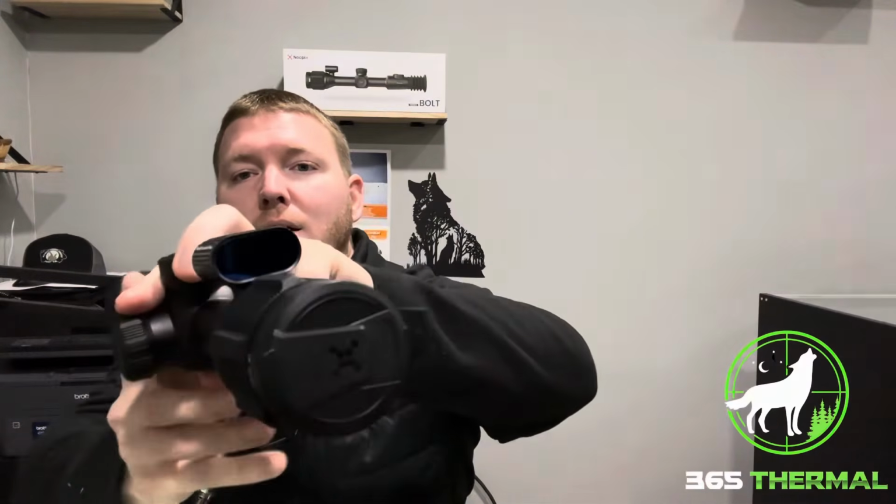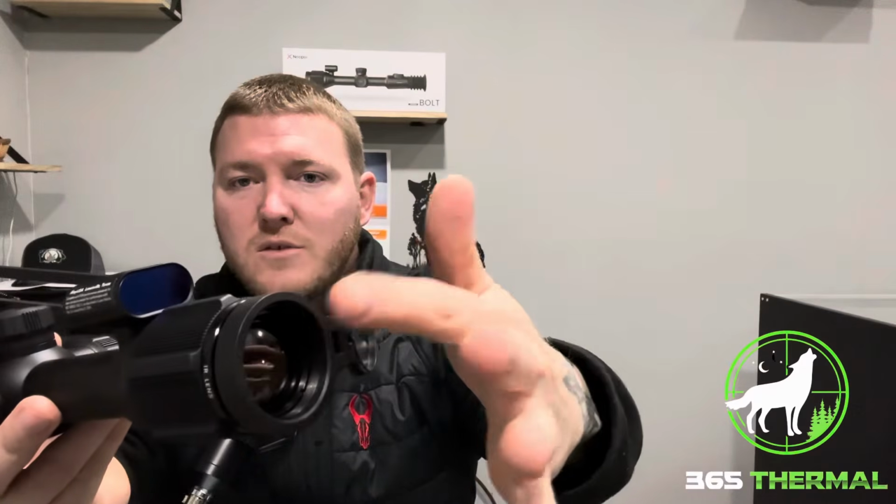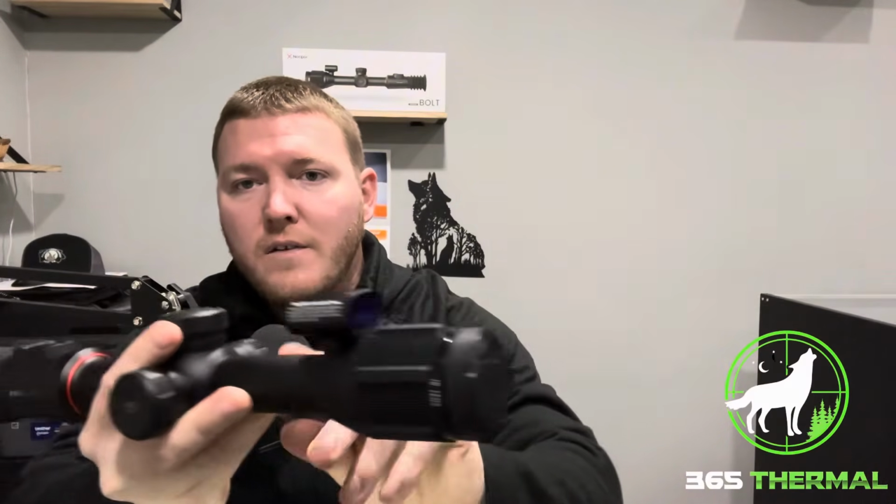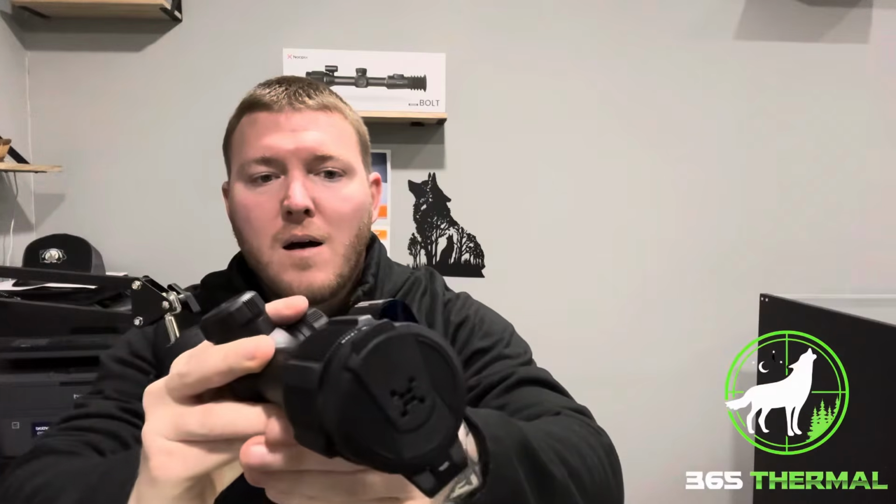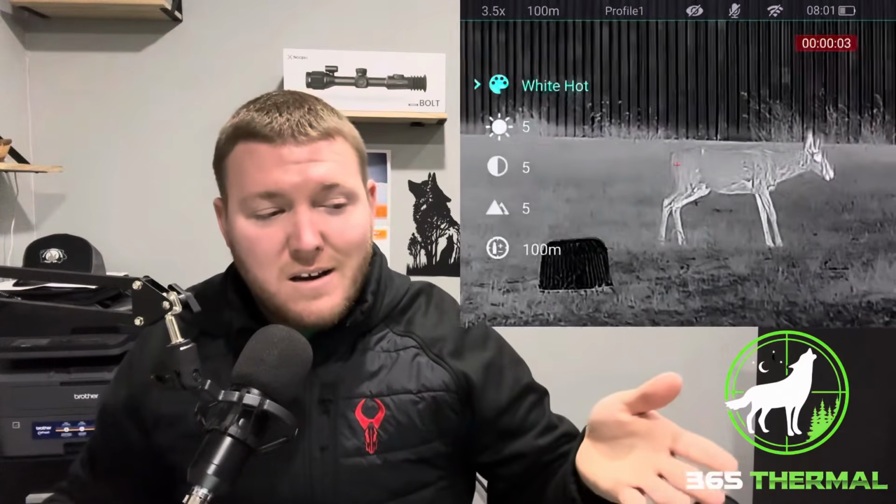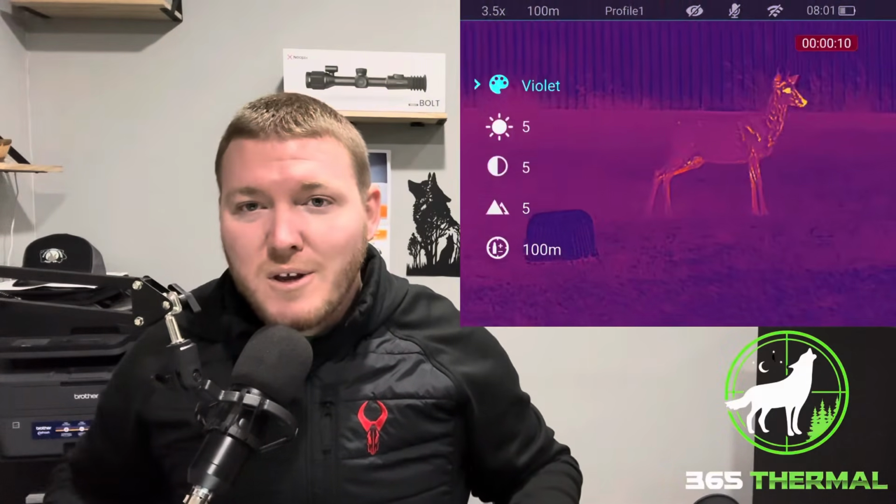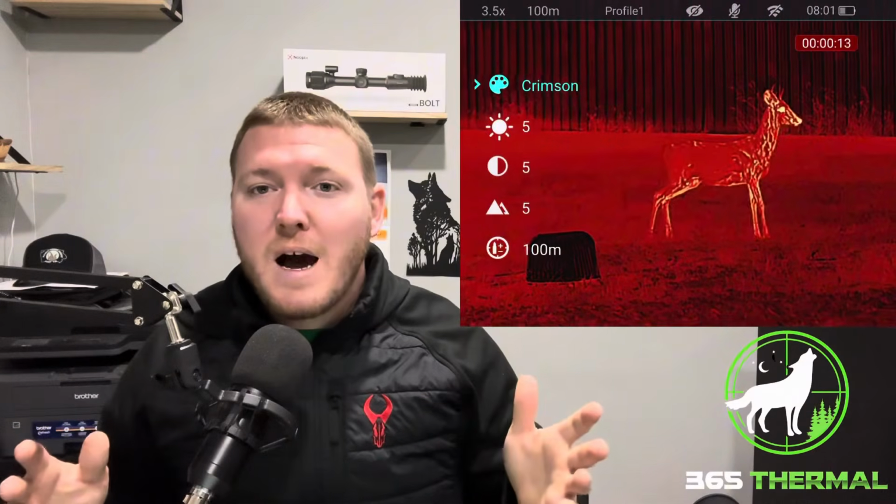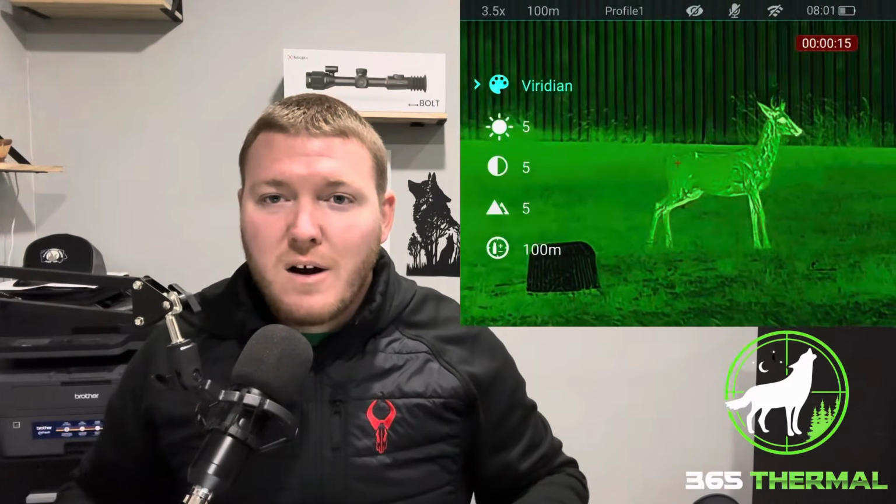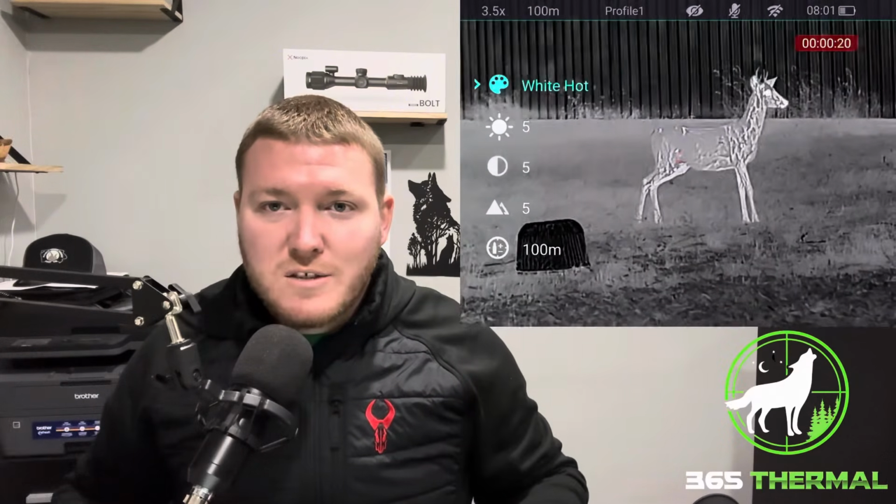I don't like the laser rangefinder on top here like this as much as the ones that are built into the objective lens. A lot of different manufacturers are doing that. But again, for the price, beggars can't be choosers. It's a wonderful feature to have on there. And aside from the other baby bolt, as I call it, the P25R, this is really the only other one that's going to be a quality optic that has a laser rangefinder on it under $2,000. So again, lots of great functions and features.